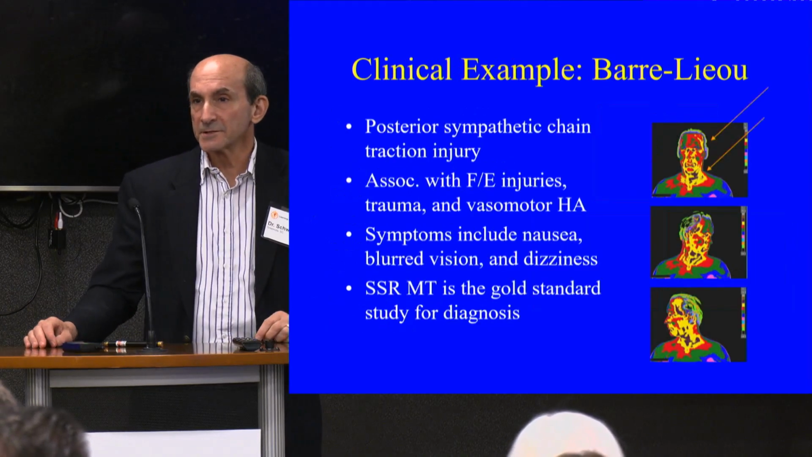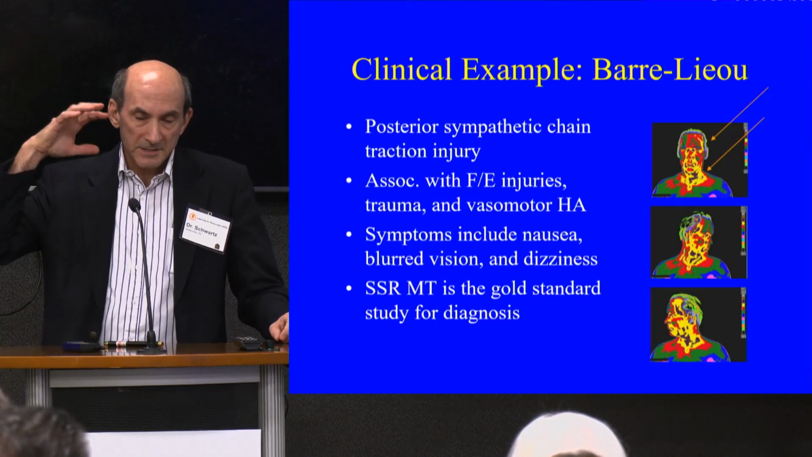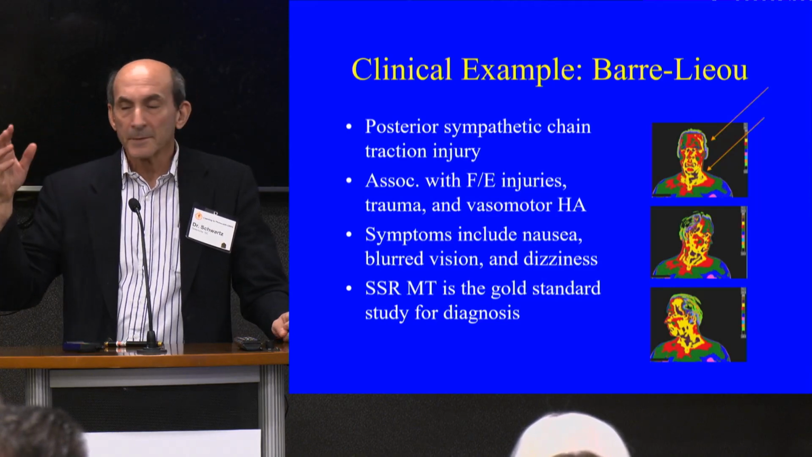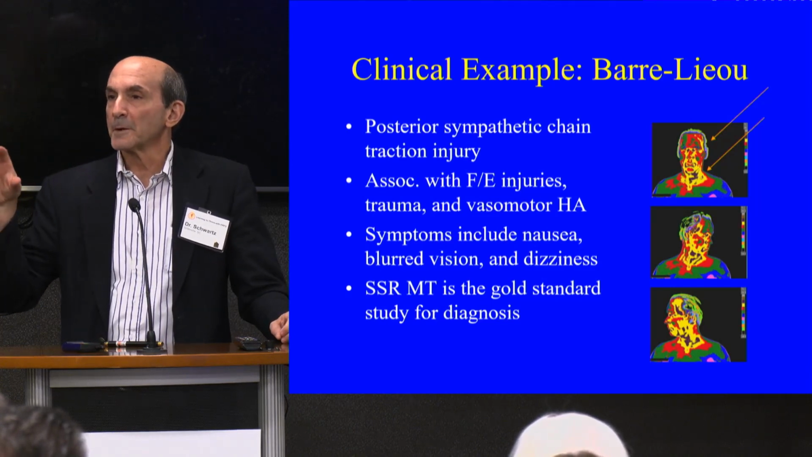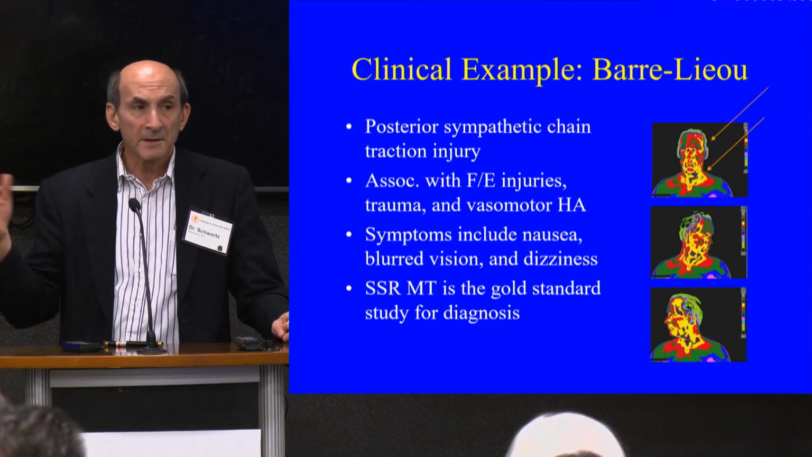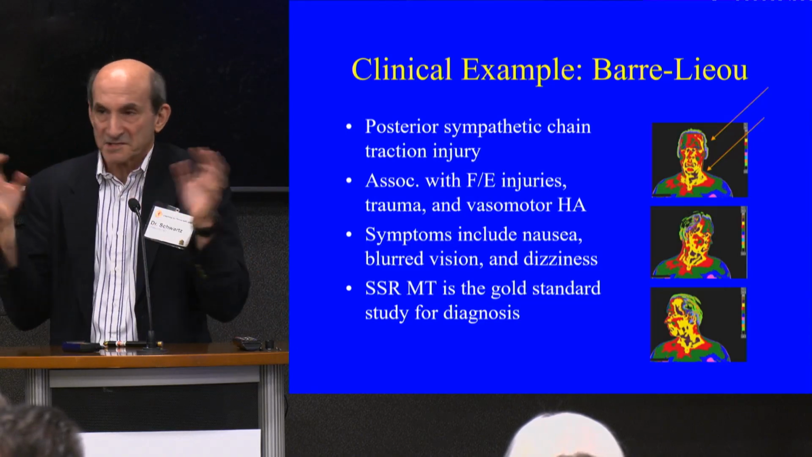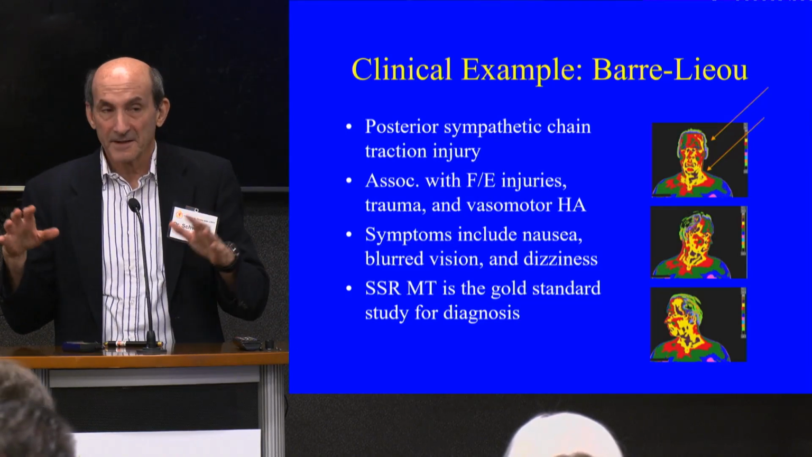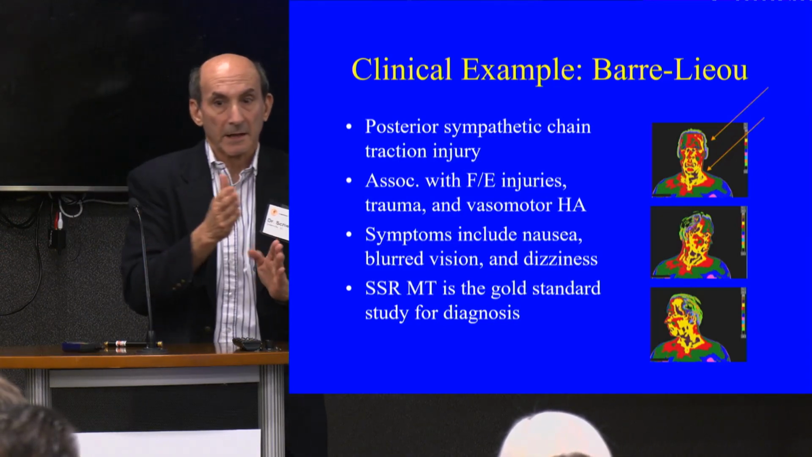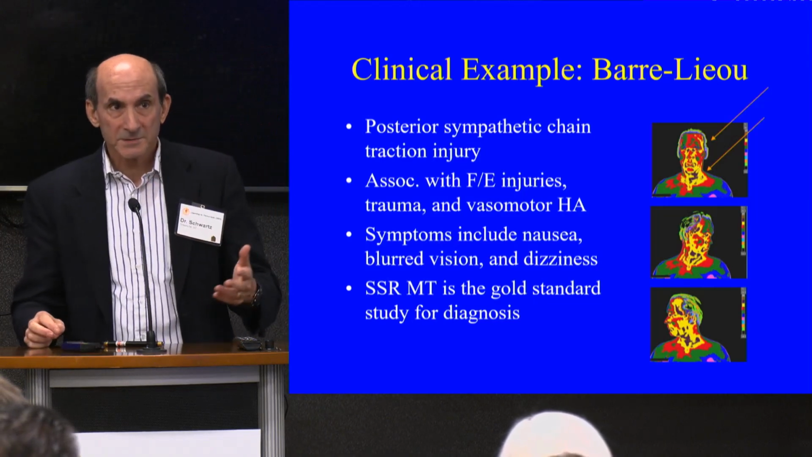Barré-Liéou, the posterior cervical sympathetic syndrome of Barré-Liéou. It's a cervical traction. It's like a ganglion, the sympathetic ganglion. When you get a stellate ganglion block or a lumbar sympathetic block, think of it like a freeway interchange. There's no traffic lights. It's independent of the nervous system. It works all by itself. And we're just clearing out the traffic because it's all congested. All right? That's basically what they're trying to do. In my office, we do some things to stabilize that nerve membrane so it doesn't pop all the time. But that's what they're doing.